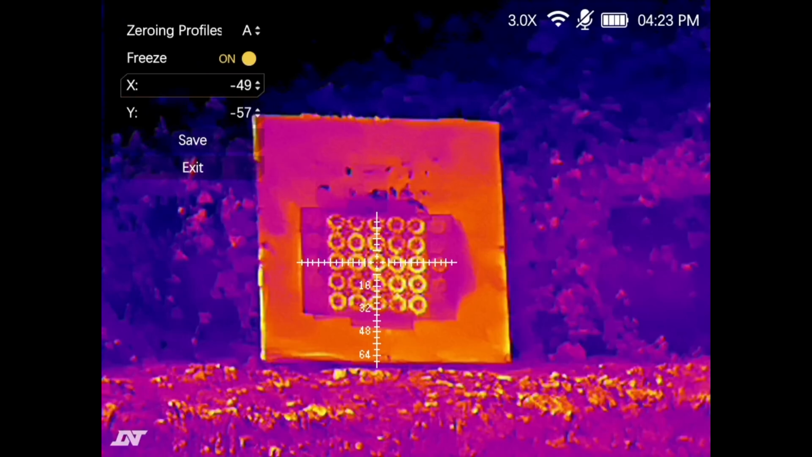So let's bring it down to the X-axis. There we go. One target to the left, and then because I can see it now with the naked eye, there, and then come out of that one onto my y-axis and come up a few.